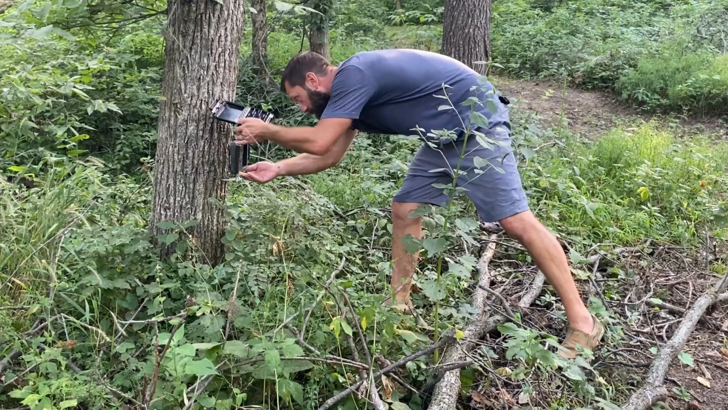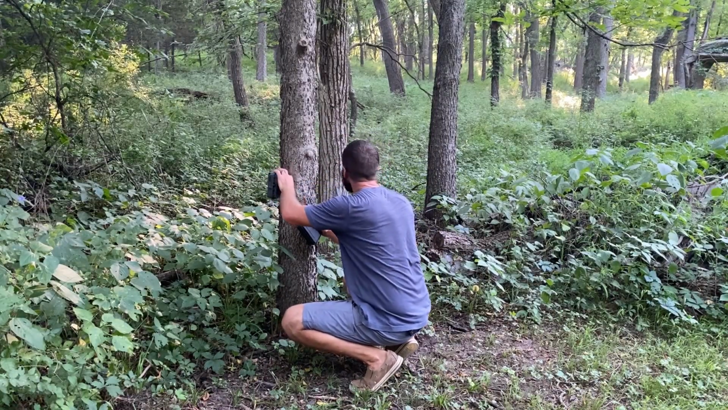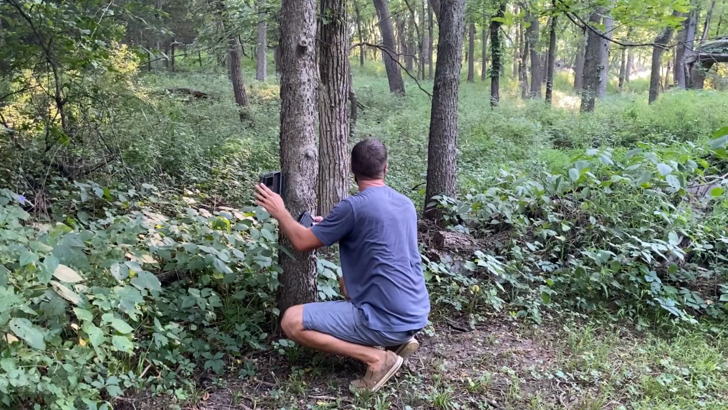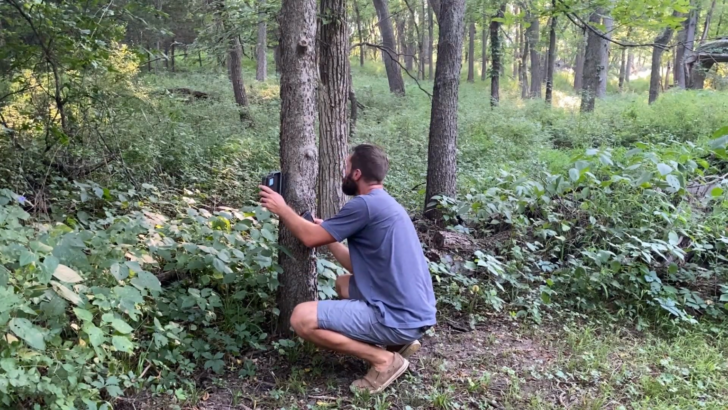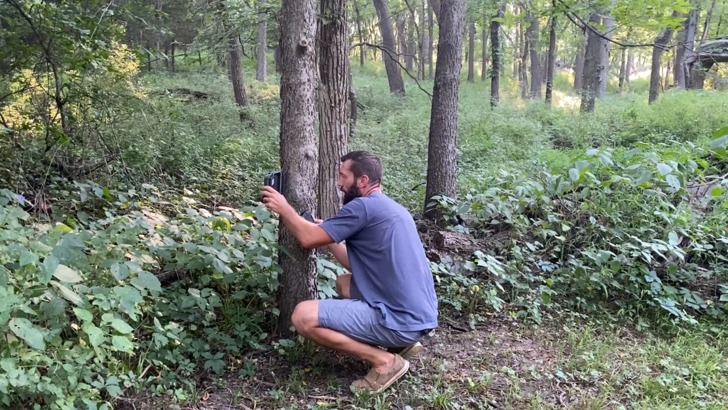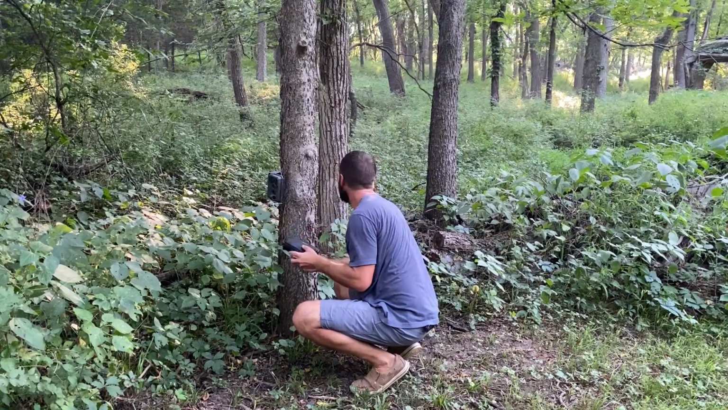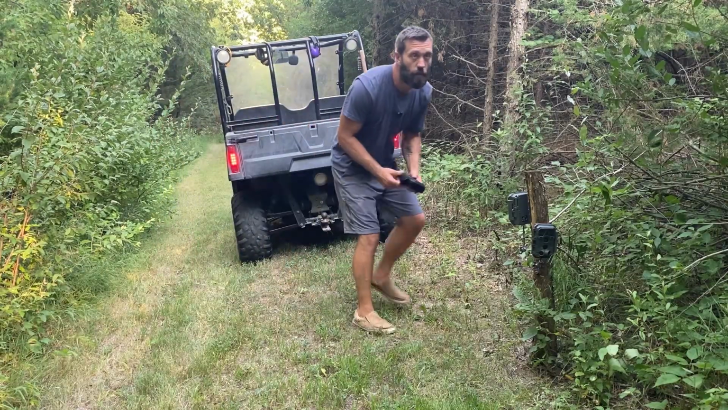That's about it, actually. I was really hoping to see like a fawn or something running around. But I'm sure my side-by-side noise is just spooking everything away. We got 51. Coyote, daylight coyote, velvet buck, fawns, just about everything. Another dual camera setup.